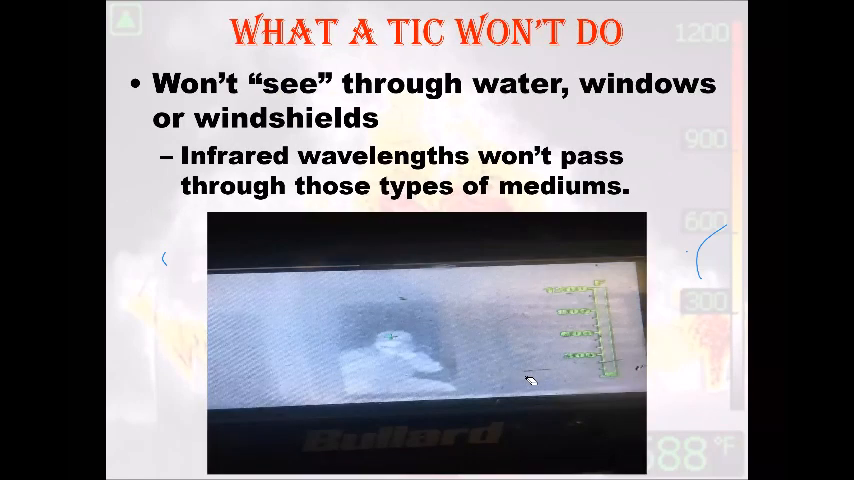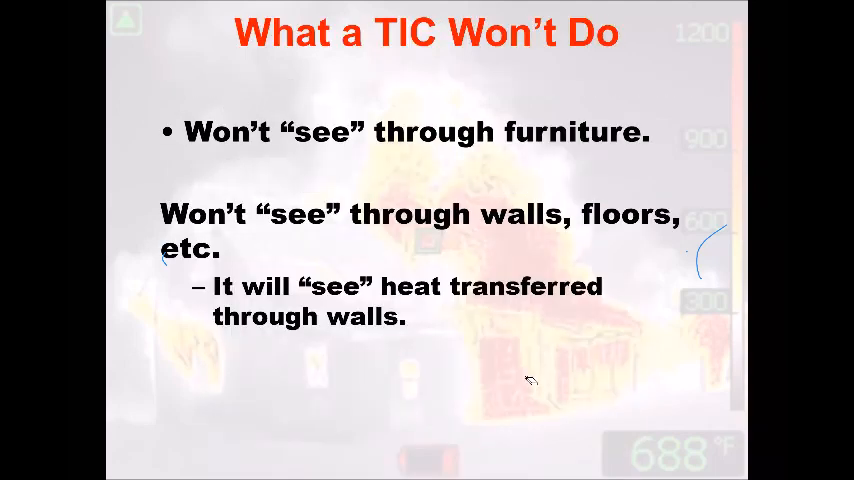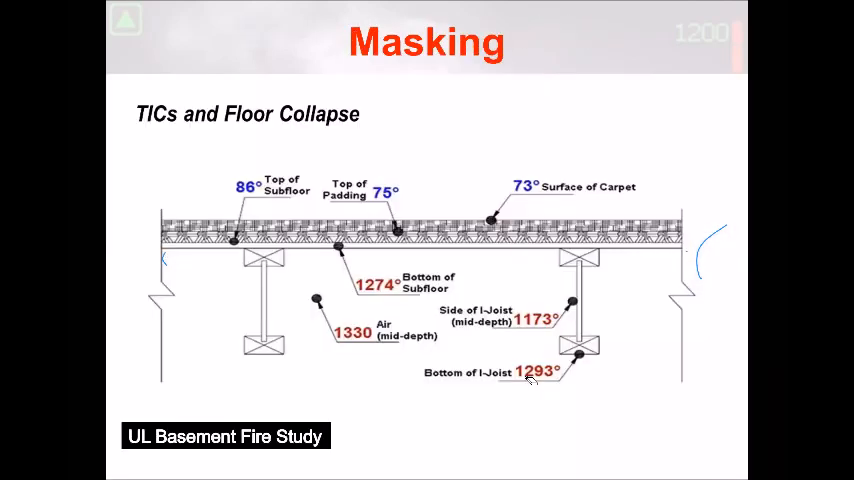We already talked about it. We don't see through glass. We don't see through those mediums as well. If you have a puddle of water, it's going to look really squiggly and nasty, and you might see a reflection on the ground. Or if you are in a kitchen and you see a reflection of a fire, that's coming off of your stainless steel appliances. We don't see through furniture. We don't see through walls, none of that stuff. What we see is the heat that's transferred. If you were to look at a wall, you would see the studs. The studs would be thermal bridging. They're absorbing heat, and they're giving off their thermal energy. The rafters are doing the same thing under the house.